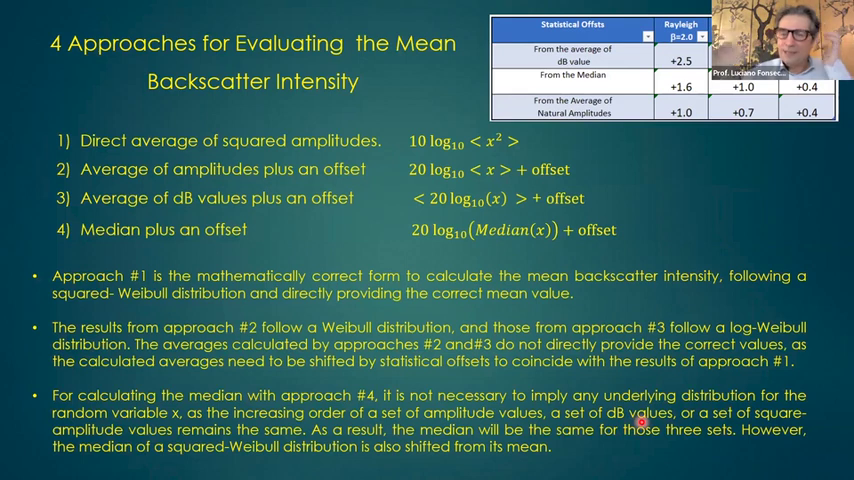So this is the bottom line, just to recap a little bit. We have 4 ways of calculating the backscatter. This one is the mathematically correct way. This one is wrong, but if you add an offset, you're okay. This one does not follow the same PDF as that one: one is squared Weibull, this one is Weibull.